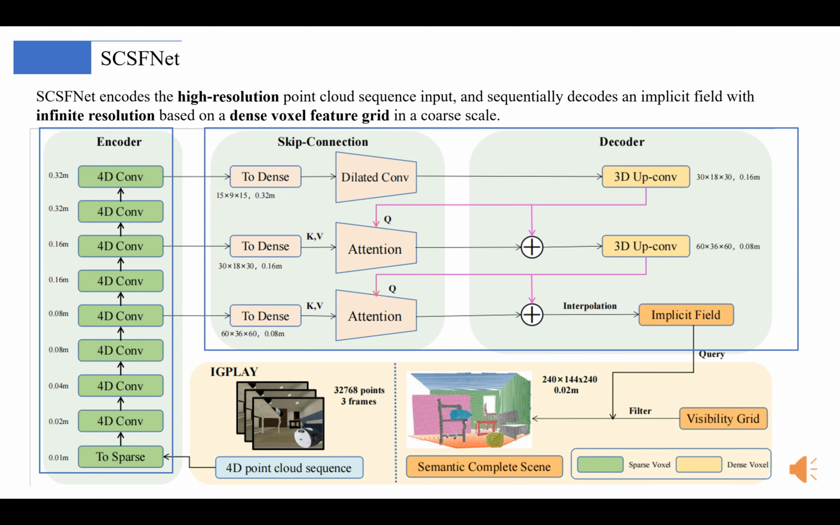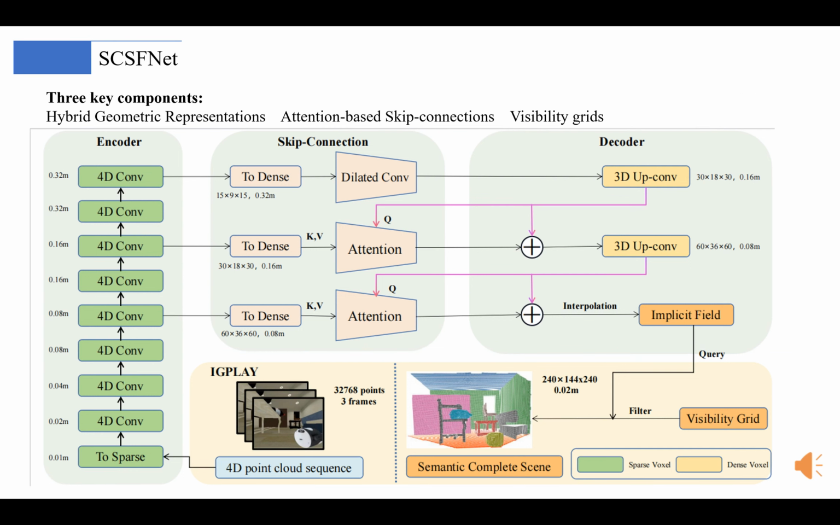We fill the aggregated features of sparse voxels into 3D dense voxel grids with the same voxel resolution at each level, and leverage several 3D up-convolution layers and skip connections to lift the resolution of the voxel grid to a higher level. 3 key components of SCSFnet are hybrid geometric representations, attention-based skip connections, and visibility grids.